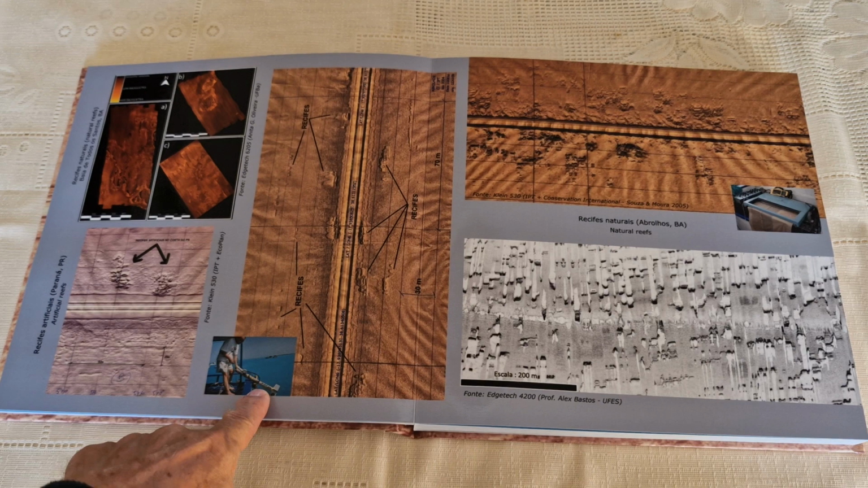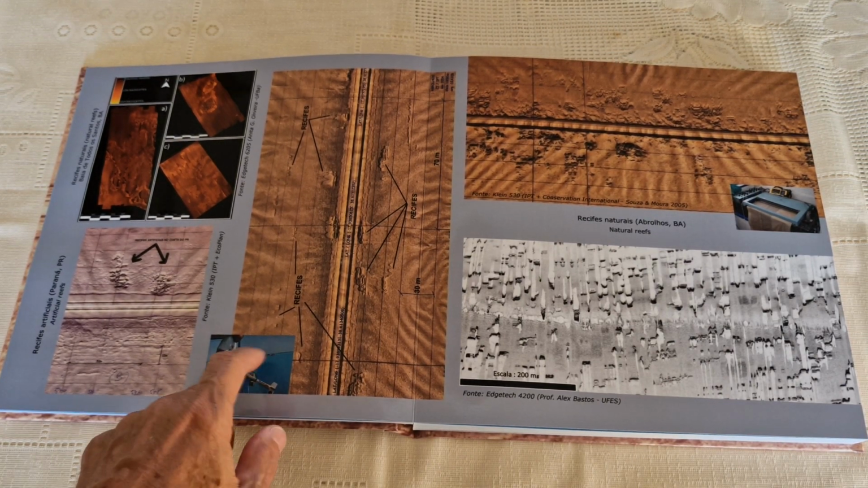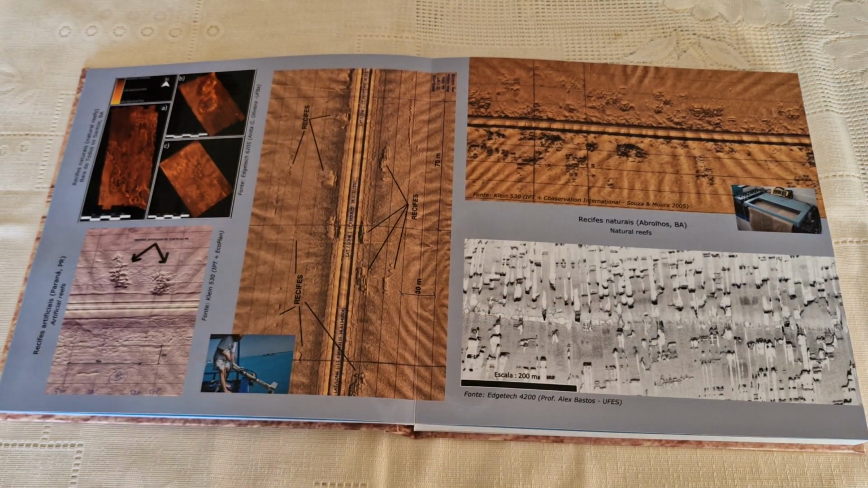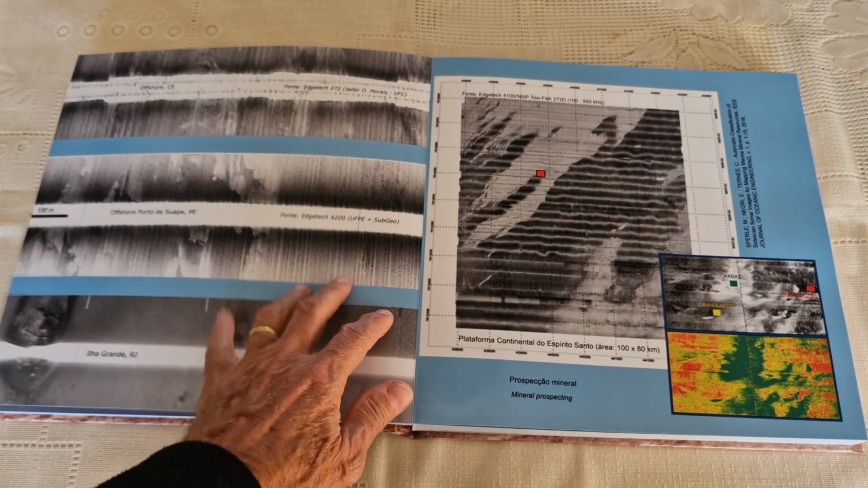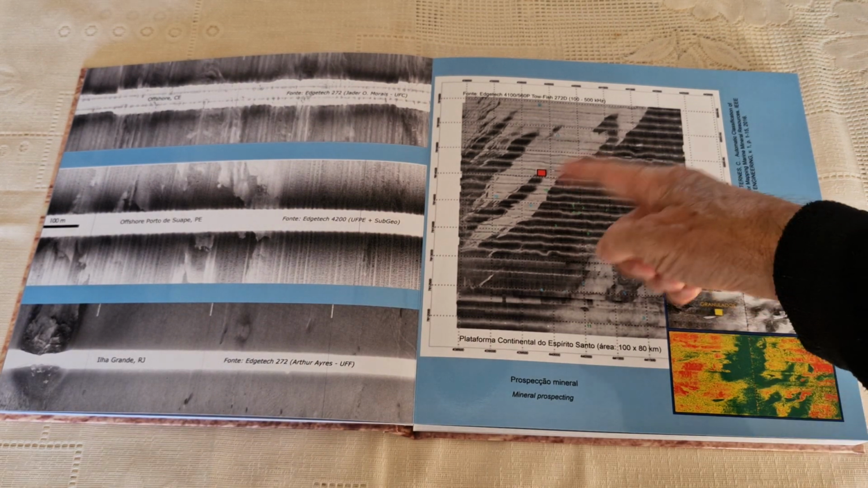And here you see the Klein 530, the analogic one. These are analogic data. This is digital. I have worked with side-scan since it was analogic, on wet paper. It's old times, the 1980s. So here also you see some data. So that's the target. Here is a very nice mosaic.